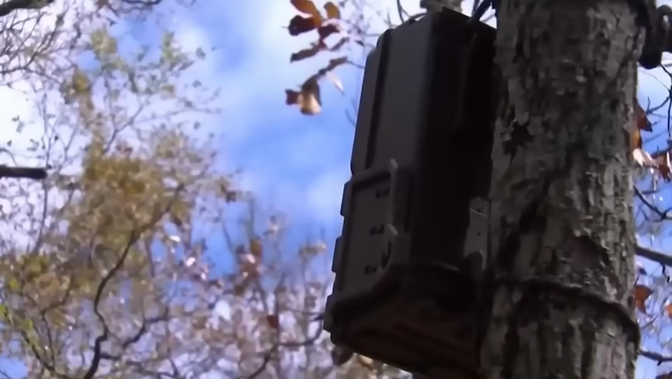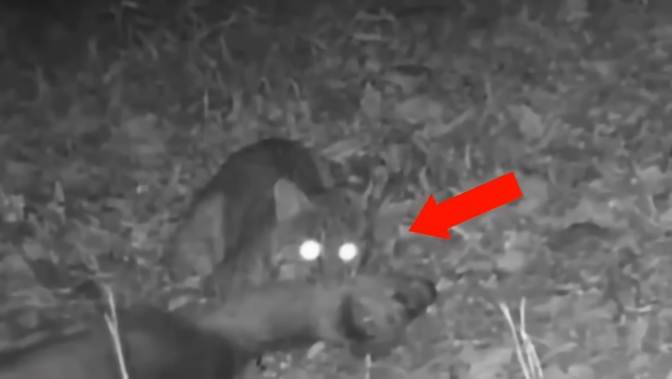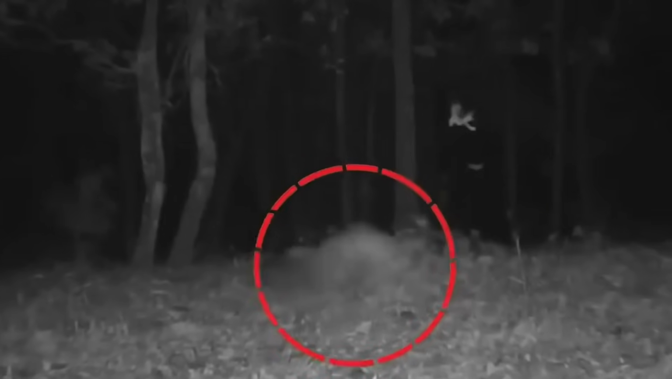This deer hunter was surprised to spot another one in his backyard camera. A man from Pulaski County shares footage of a bobcat attacking a doe at night, but the thing which shocked him was the size of the cat, as it was way smaller than the doe. Sadly, not a video, but the man shares a series of pictures showing the incredible attack.